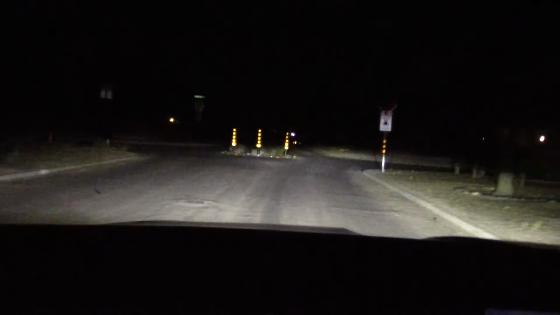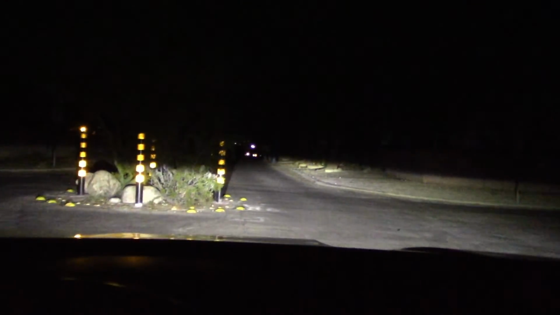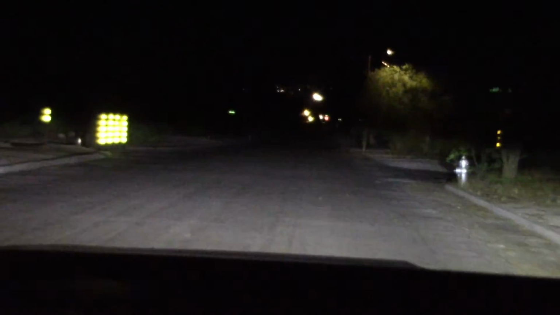And now you can see the self-leveling headlights working. Especially since I step on the brakes, you see the headlights going up and down.